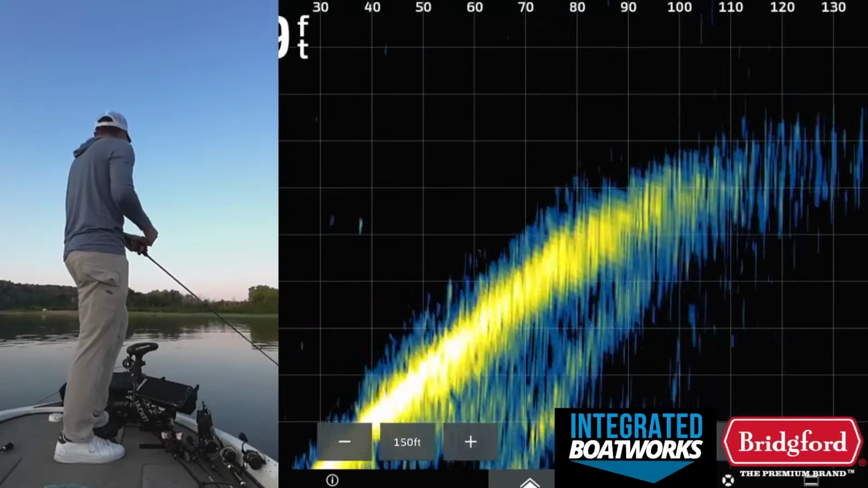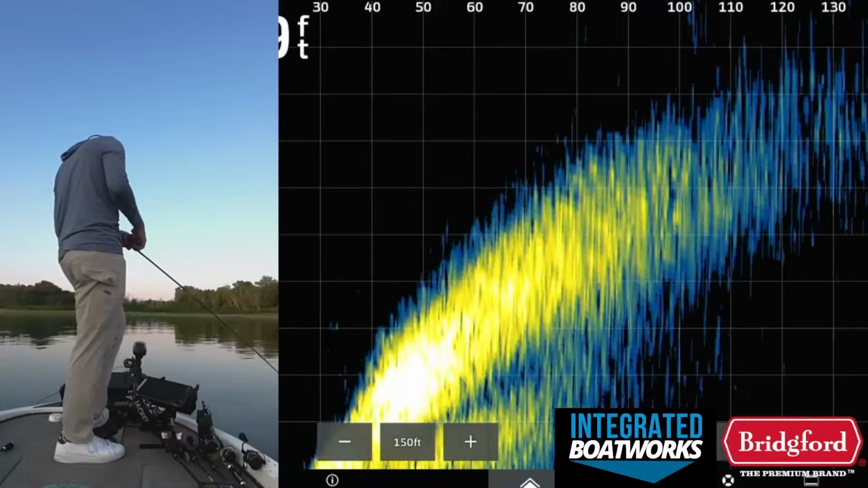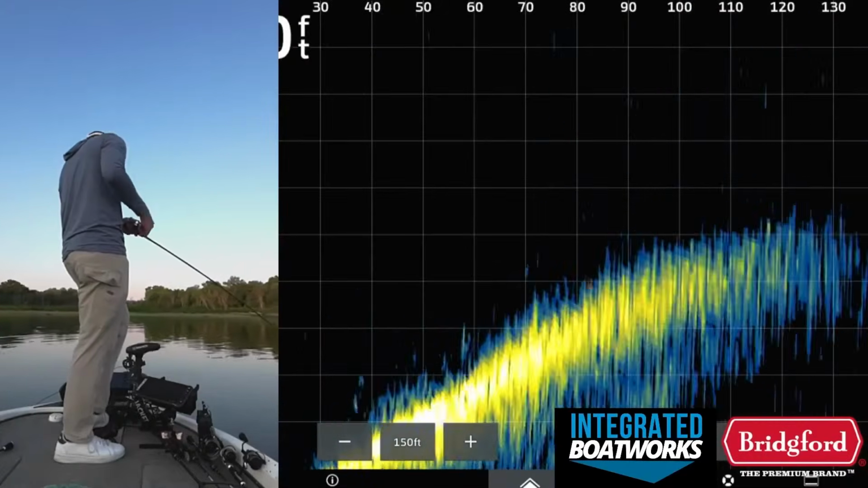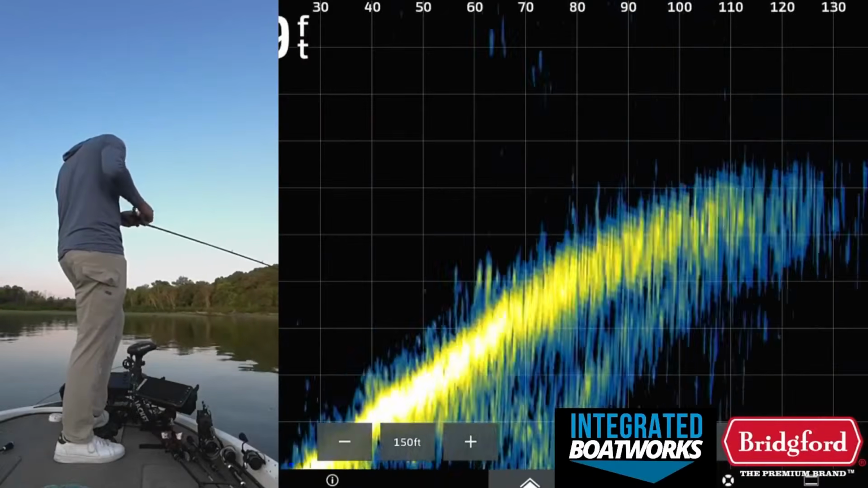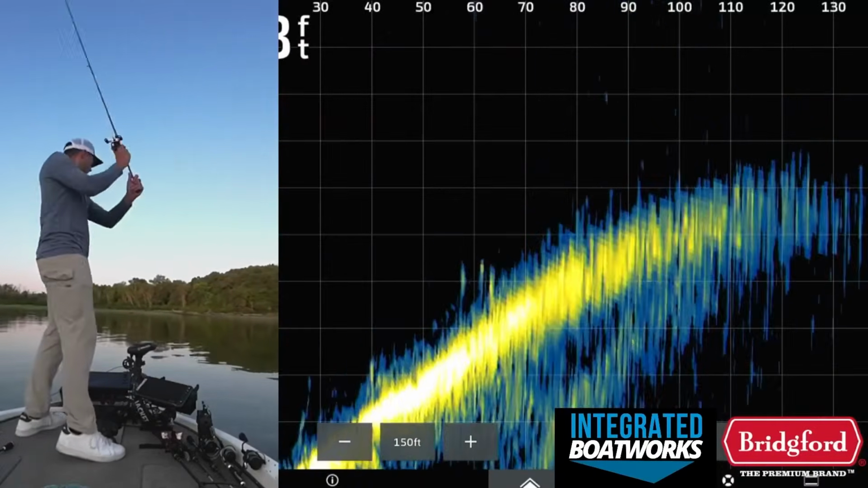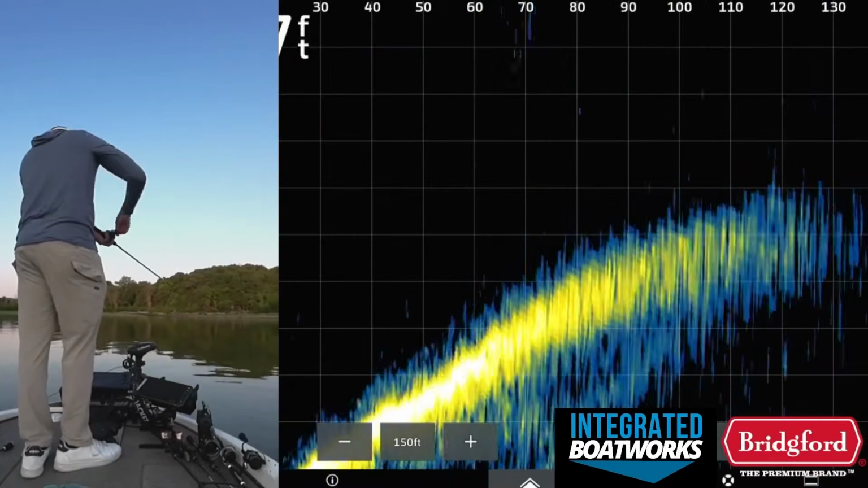So at least that school that I graphed that looked like bass was bass, and I caught one of them. So that is a good sign. Not the size we're looking for, but at least we know what we're looking for and that we kind of have a clue now. A lot of times that's all you really need when you get out here is a clue.